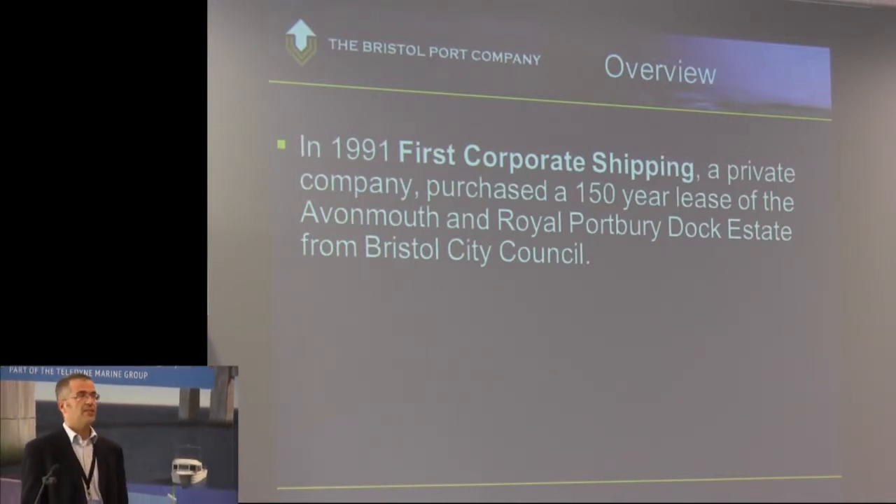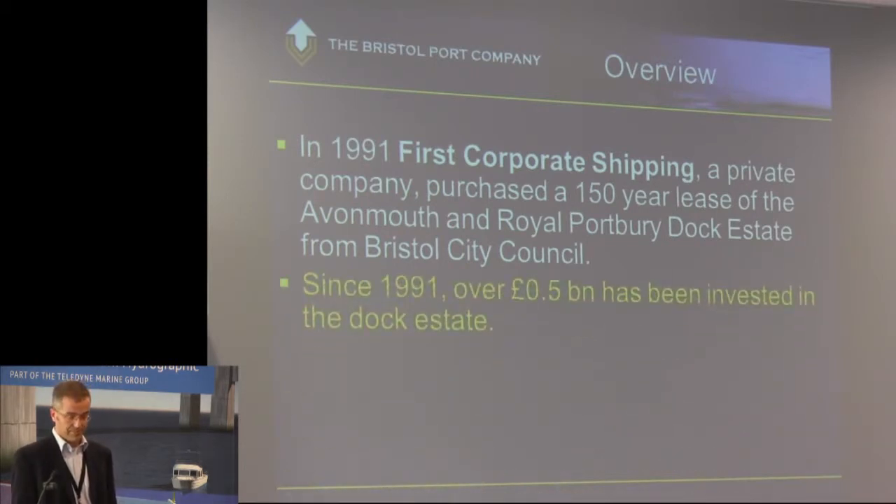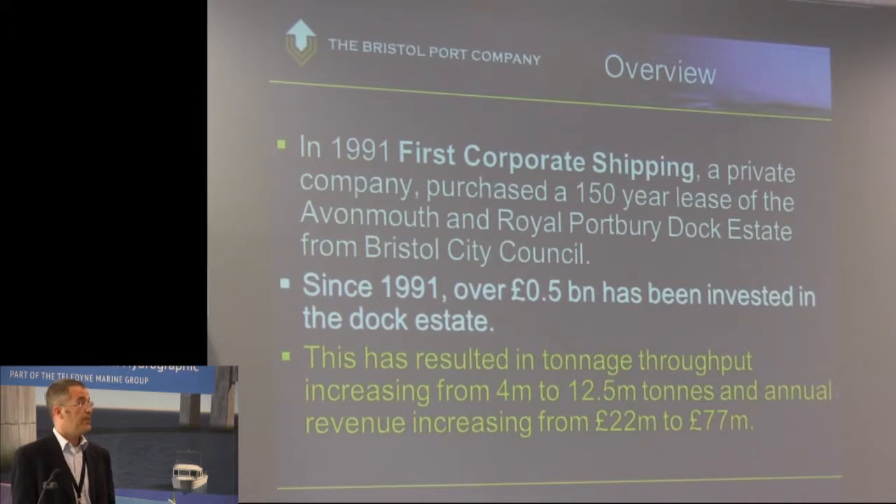Before it was privatised, it was a loss-making company run by the council to such an extent that people who lived in Bristol had to, as part of their taxes, pay for the port. But since 1991, we've been a profit-making company. We've invested a fair bit into the port in that time, primarily with joint ventures. And you can see the increase in shipping and the revenue as well.